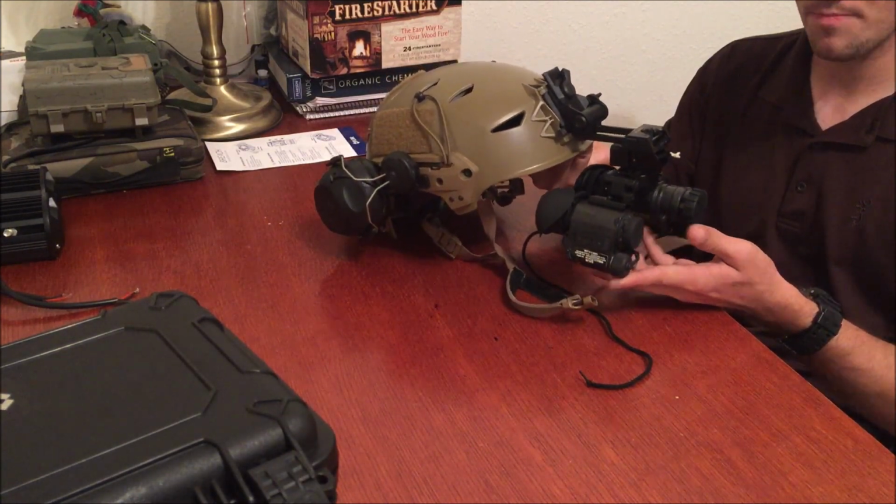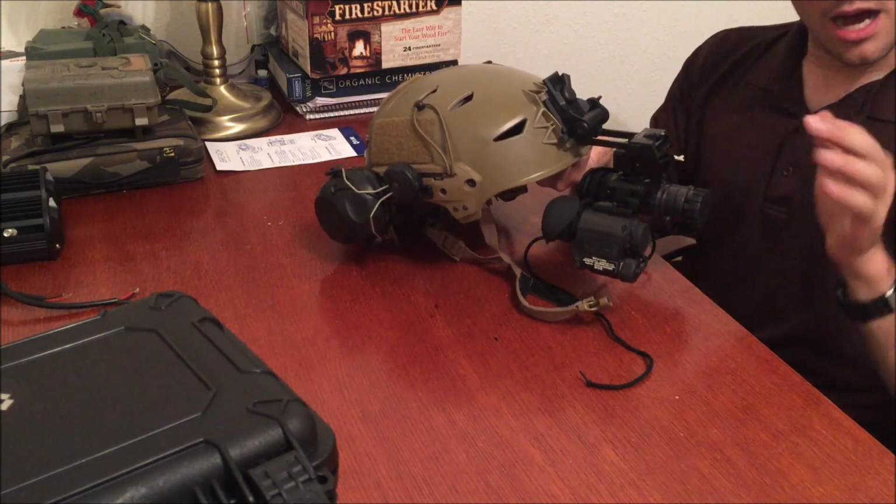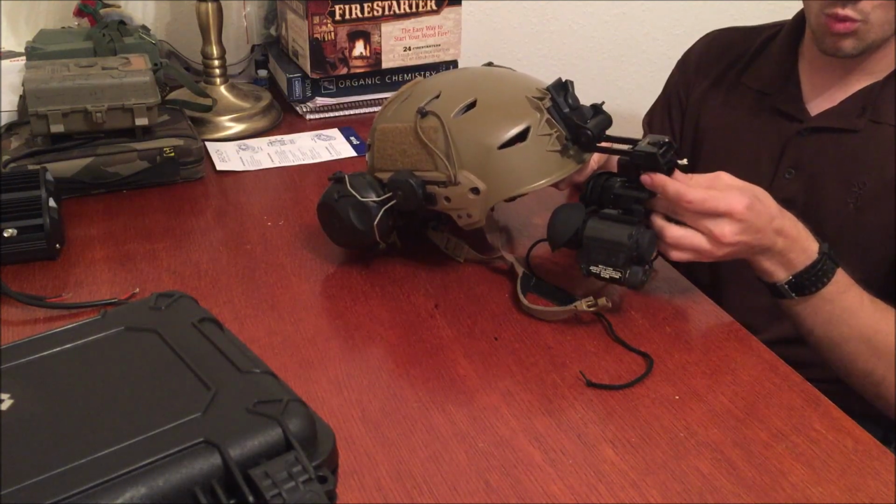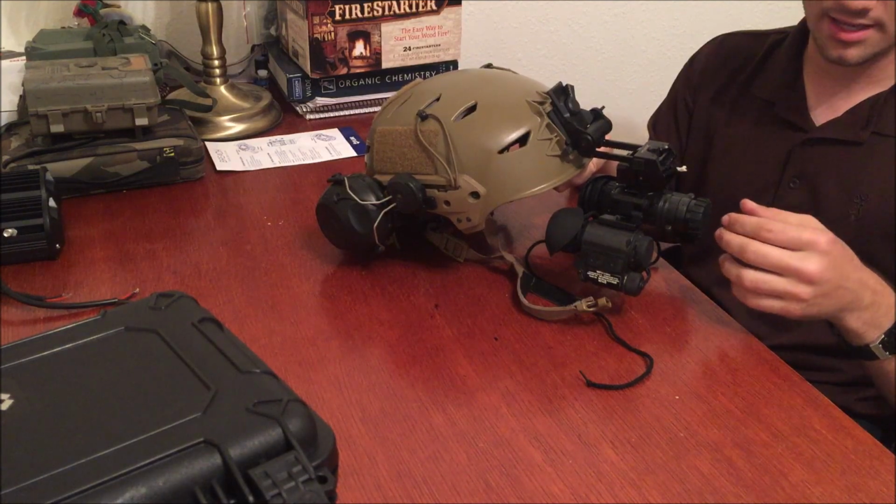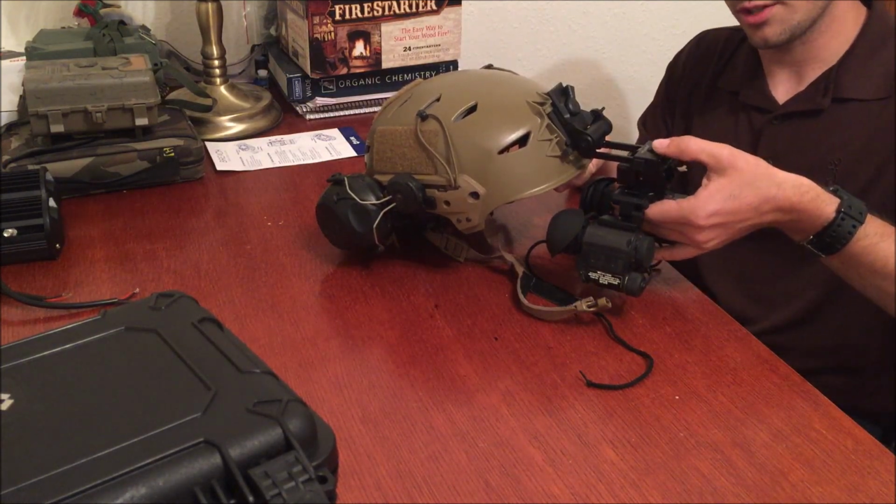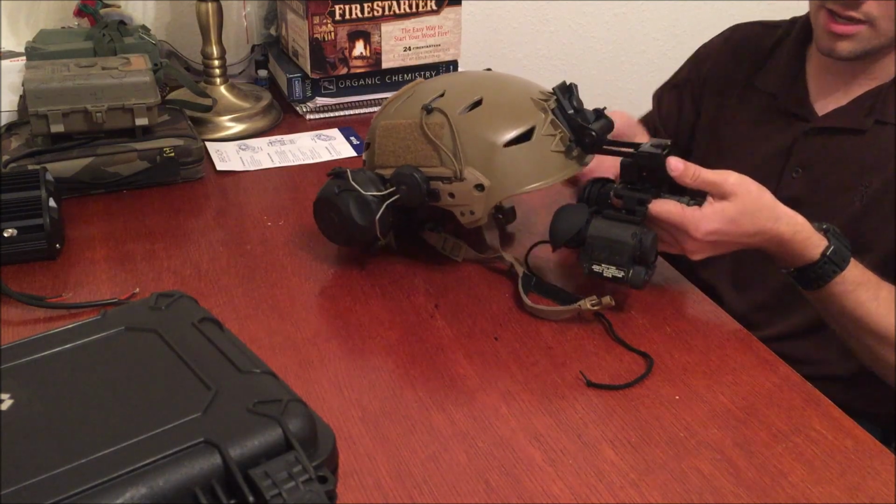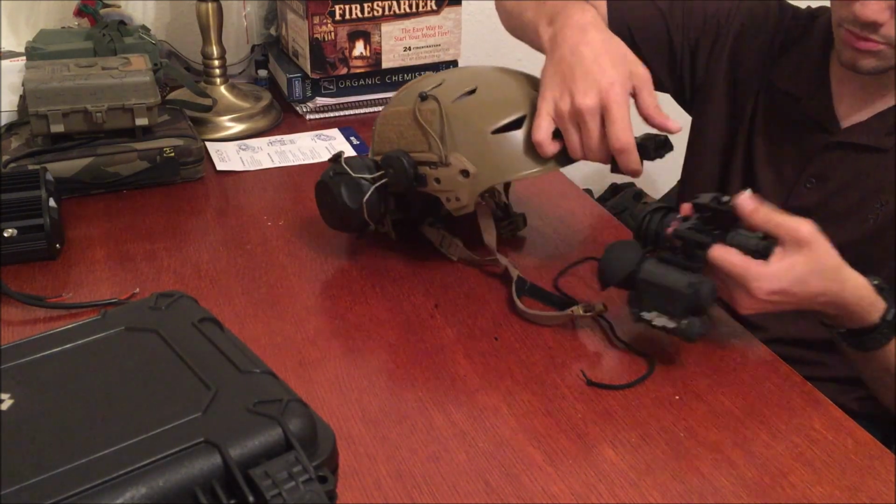And like I said, you can see how wobbly this is. I also had conversations with customer service to try to fix the wobble. This is as tight as these screws can go, and they more or less told me if you want something better, you're going to have to upgrade to a different mount. And I'm just not going to justify spending that kind of money on that when I can just do the same thing with duct tape, zip ties, and bungee.